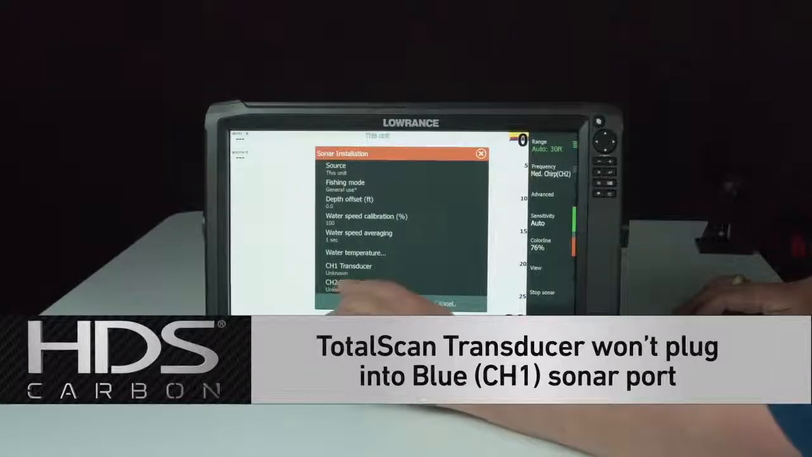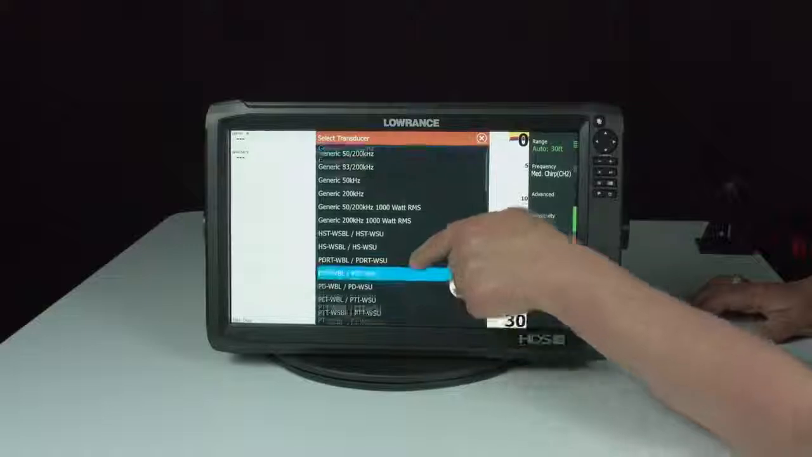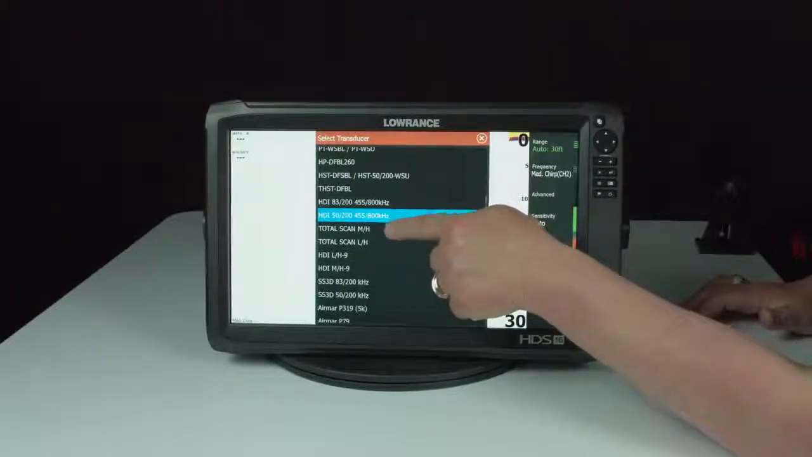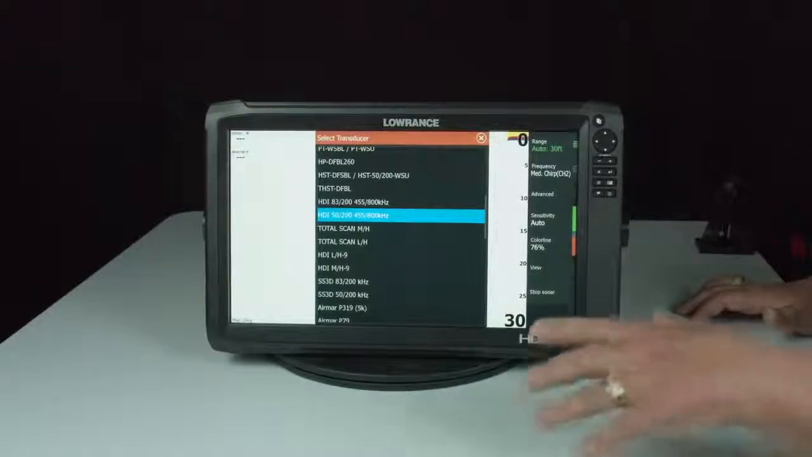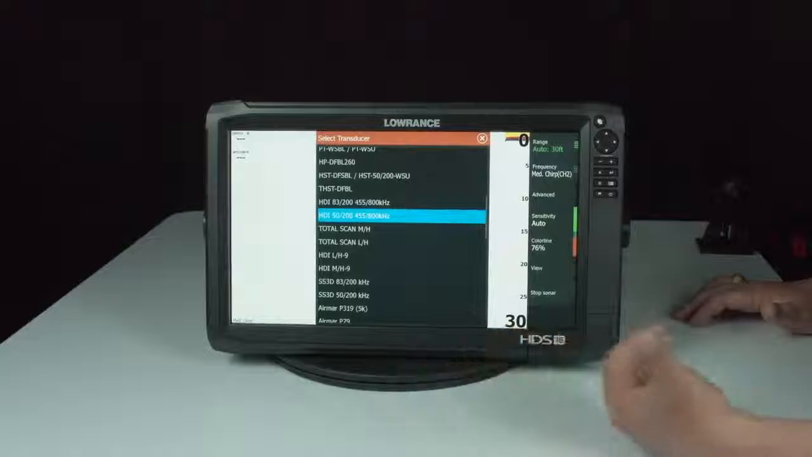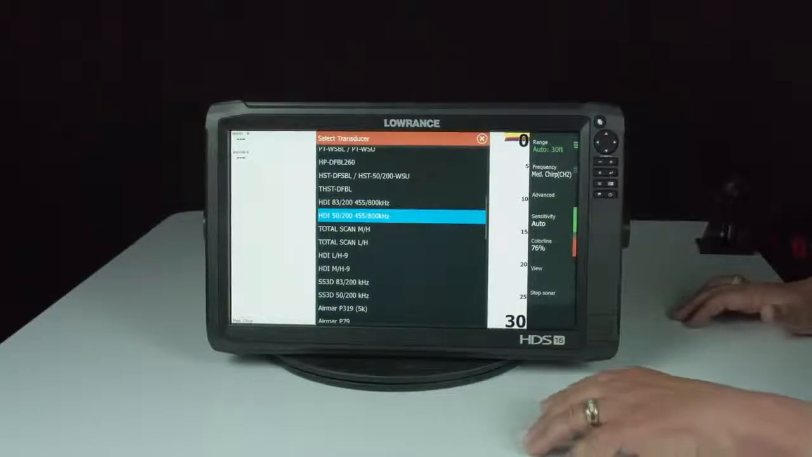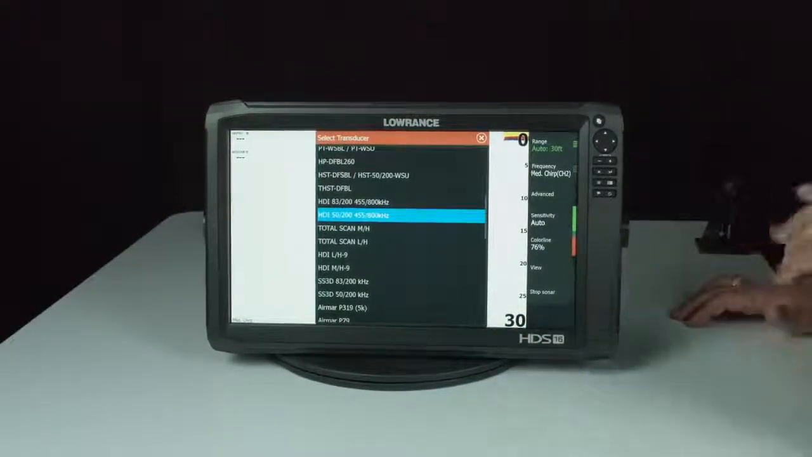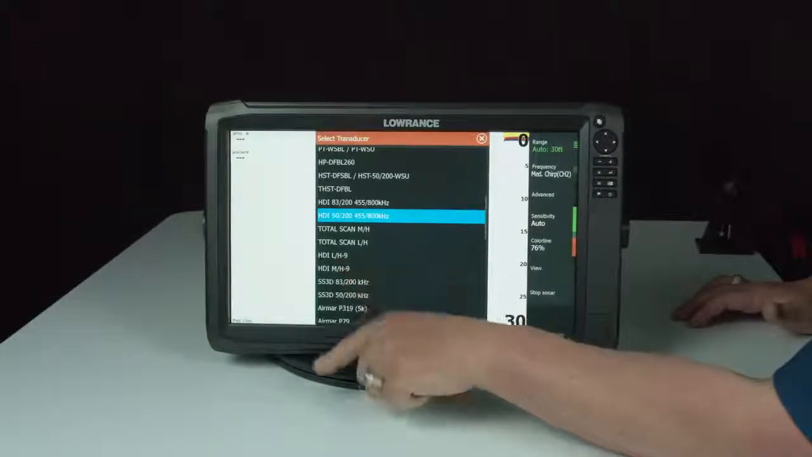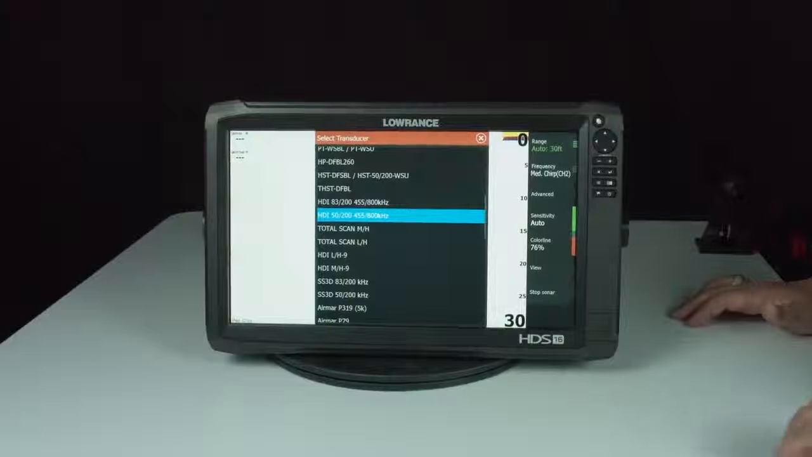If we touch channel 2, as you can see, if we scroll down through here, it gives us the TotalScan. This is the mid-high, which is what 99% of the population out there is going to use. We also have the TotalScan low-high, which is a through-hull transducer for boats that are typically out in the ocean and stuff like that. And then this is also where you would find your HDI low-high and mid-high 9-pin transducers that plug into that black sonar port.